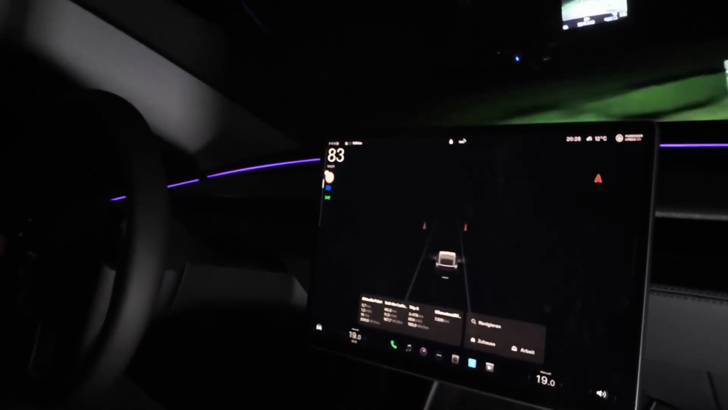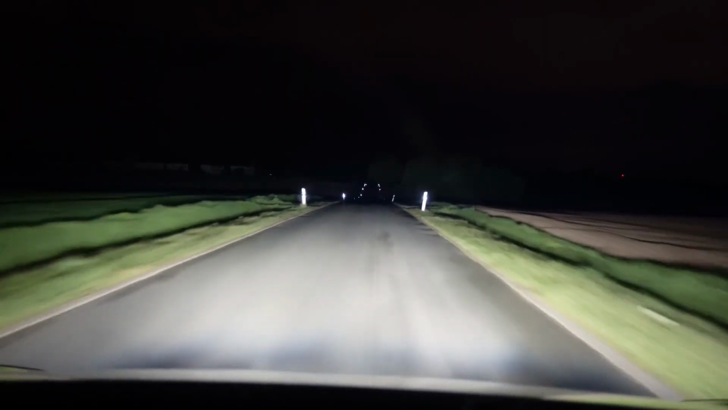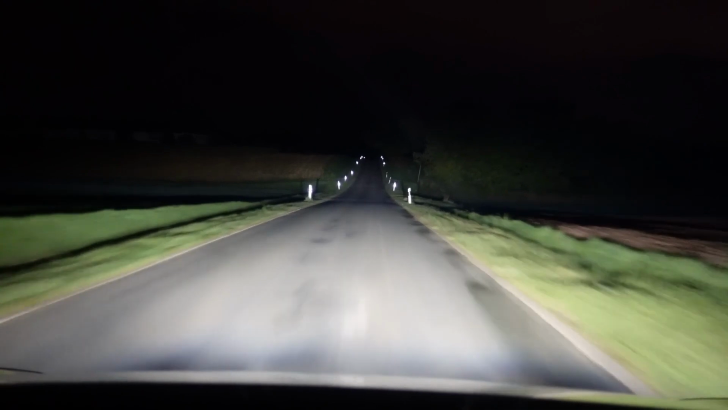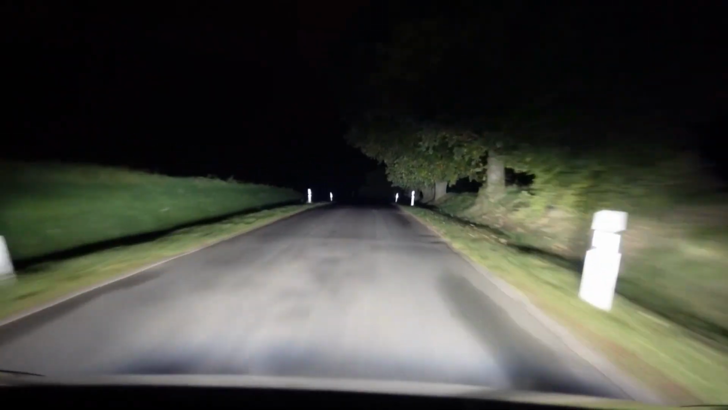Now I'm more satisfied. And then it's also, I think, good. Then the roads are well lit. But I wouldn't say here that it's better than the predecessor. It is, but it was already very good on the predecessor. What I like better is that it's not so streaky anymore. So the light is much clearer. There are no more of these horizontal stripes.